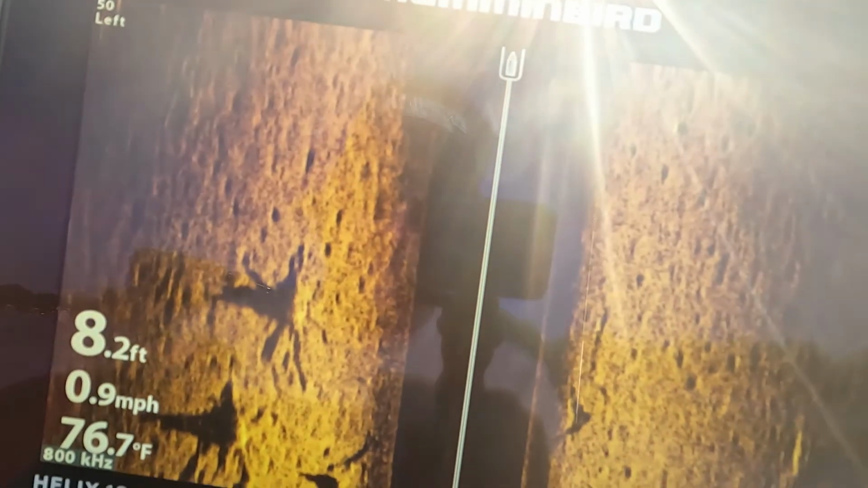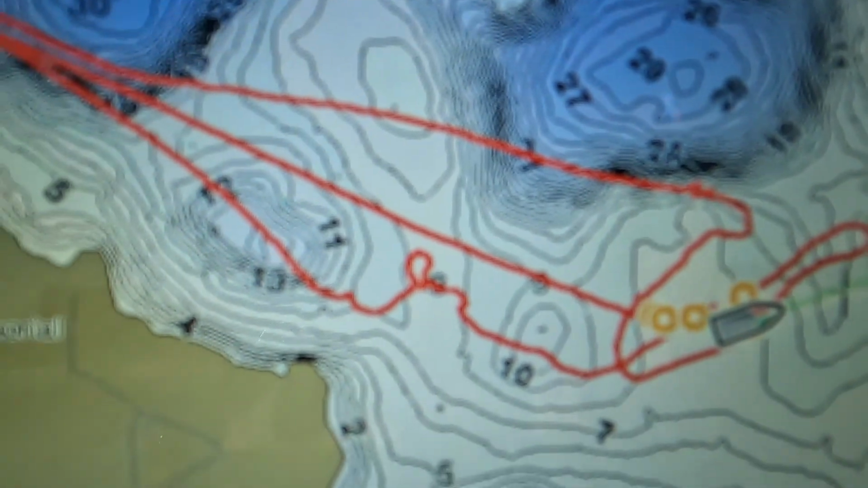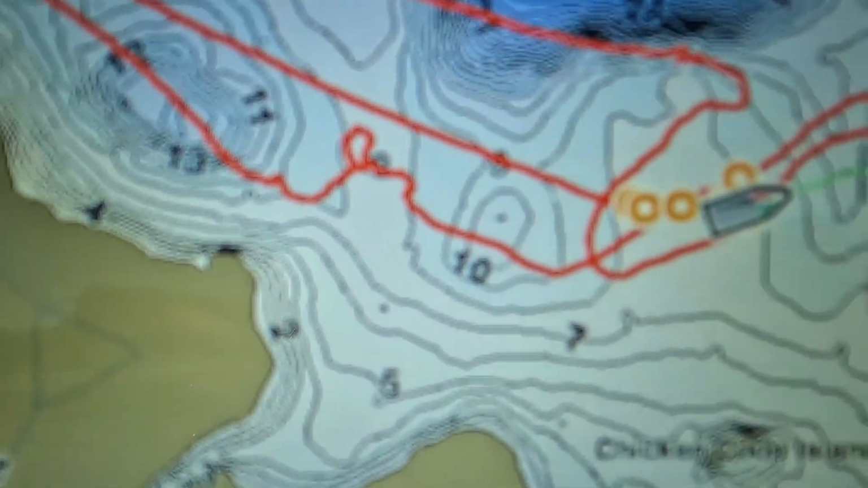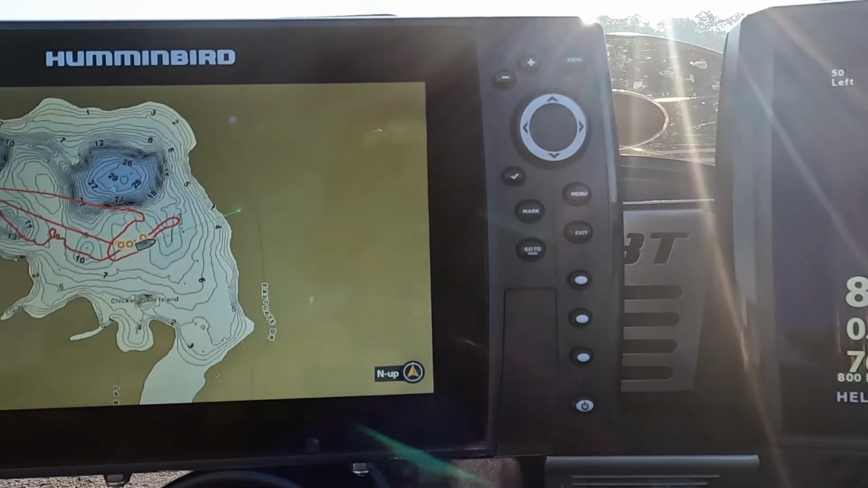These are all places fish are going to be sitting and hiding on, and this goes together with your mapping. So you mark all these spots, then on your mapping you have all these nice marks on your map. You don't have to find them again.